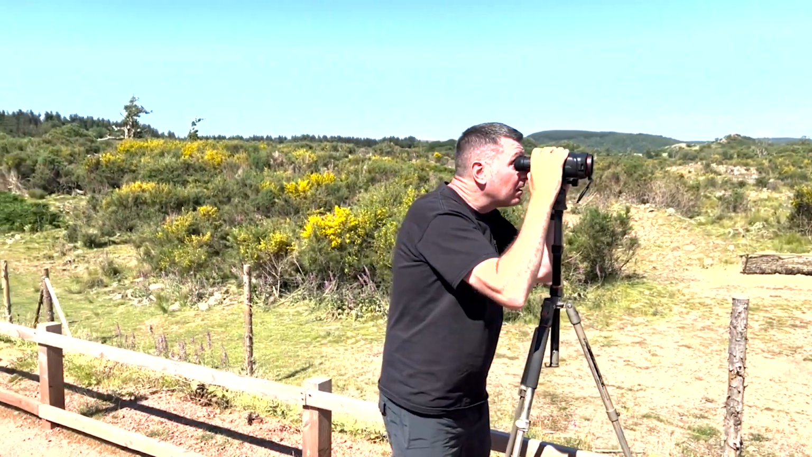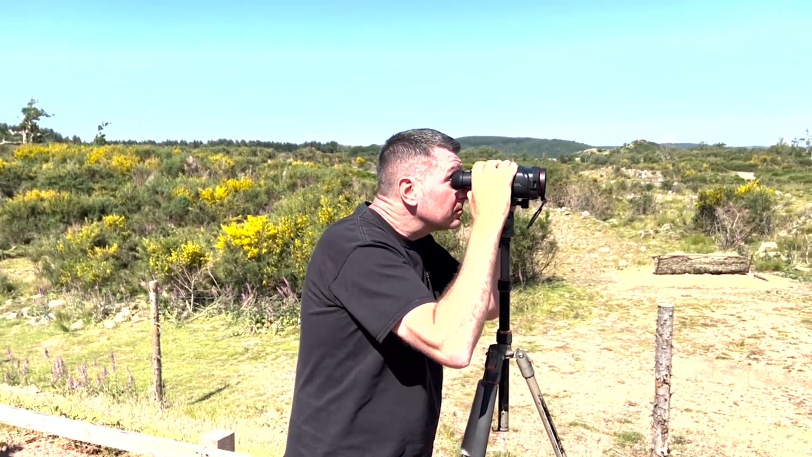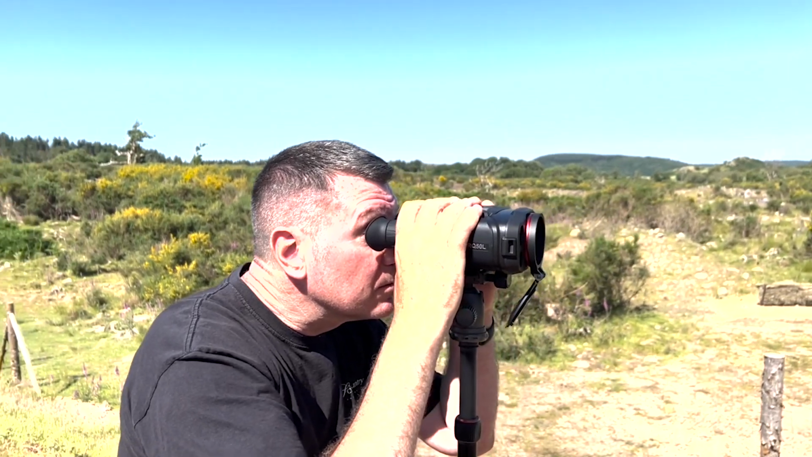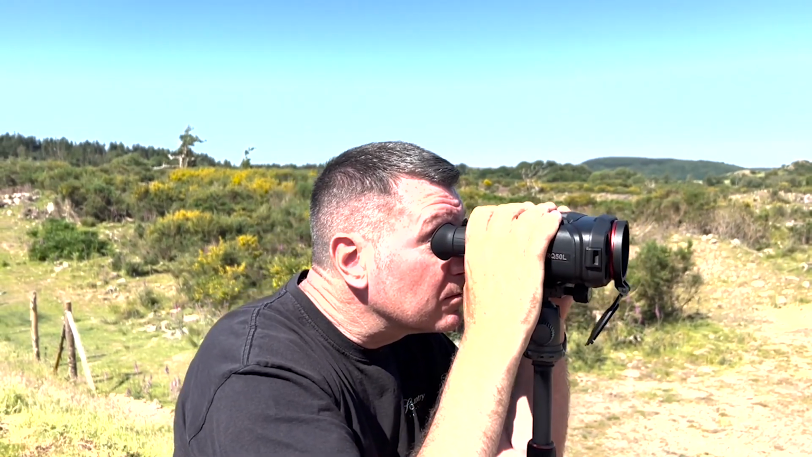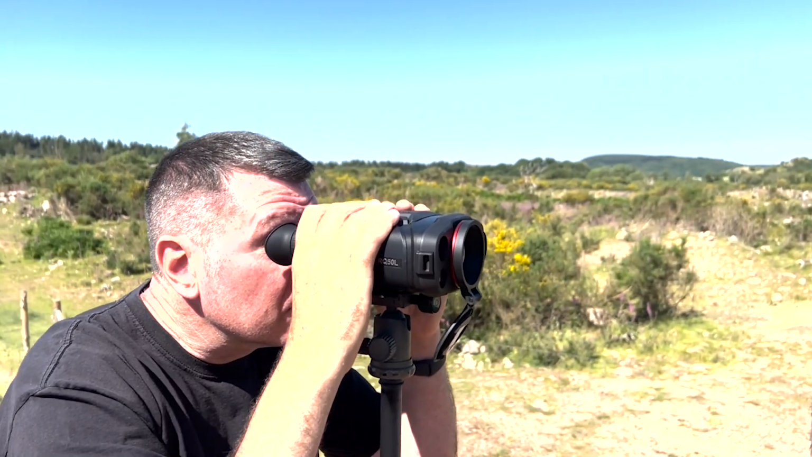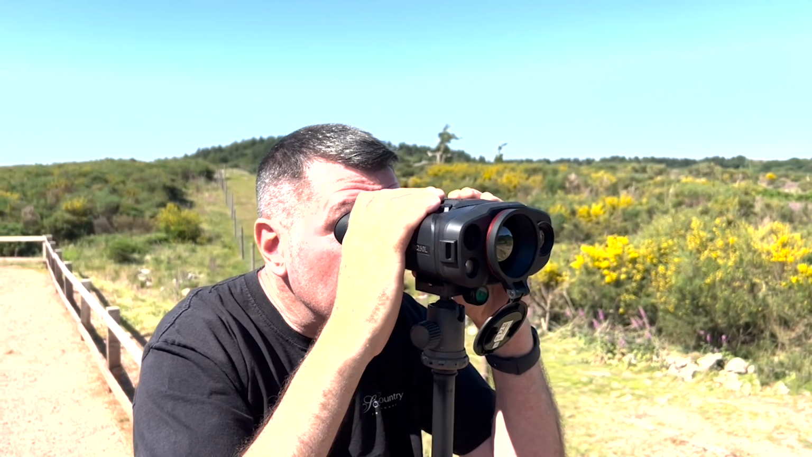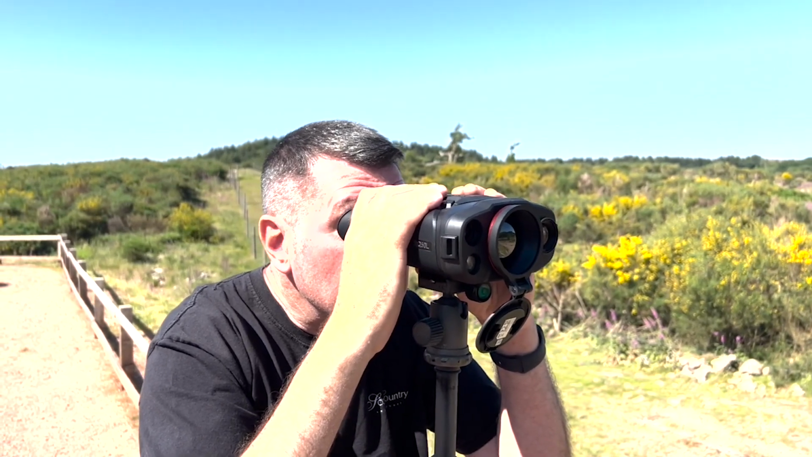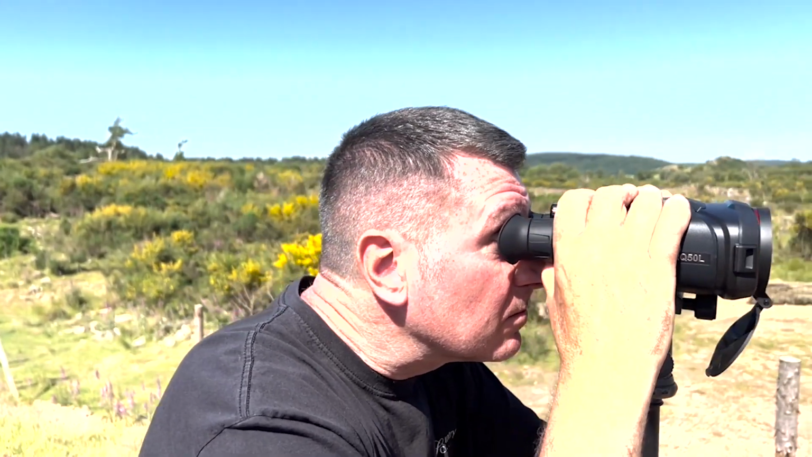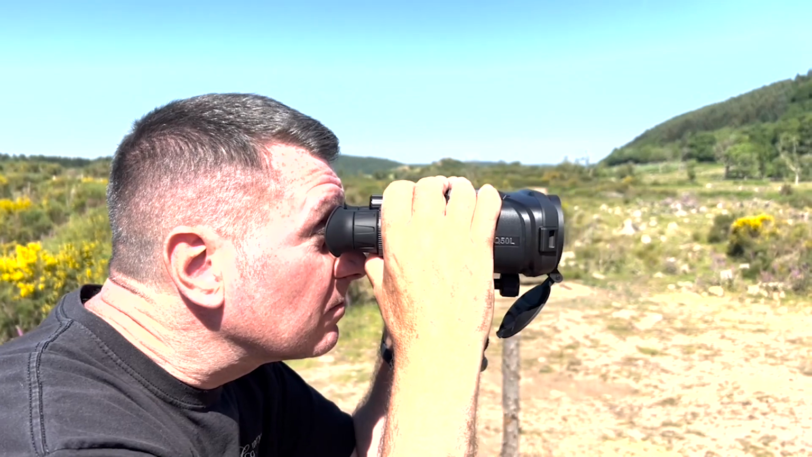Right, here we are today at Bainlock Deer Park up in Dumfries and Galloway. This is Richard from Scott Country International filming with the HikMicro Raptor RQ50L. Now these are a 640 by 512 binocular configuration with daytime optical, nighttime optical detection to 700 meters, and thermal and fusion with a built-in laser rangefinder in a binocular configuration, powered by 3 18650 batteries.